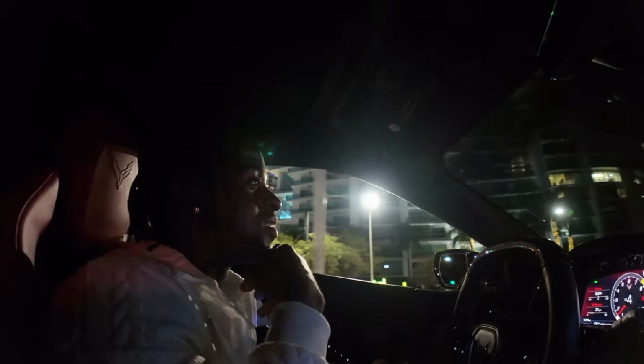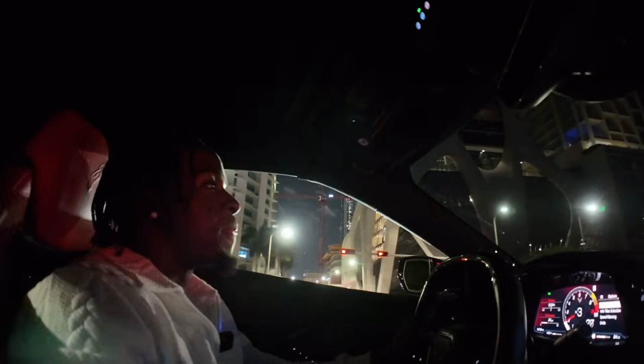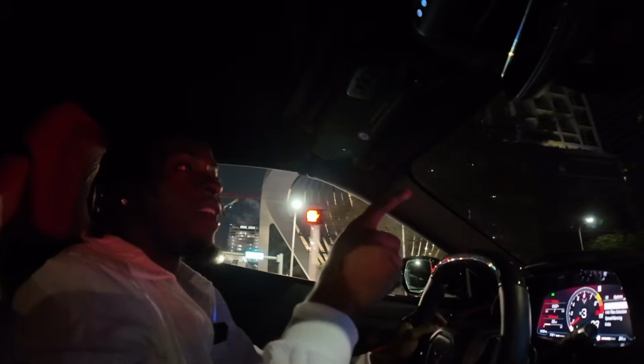It's crazy for real. But we're gonna hit the tunnel. Hopefully everything goes well. Everything is gonna go well, bro. They said this Oricon right here is fully straight piped, right? So that can zoom.